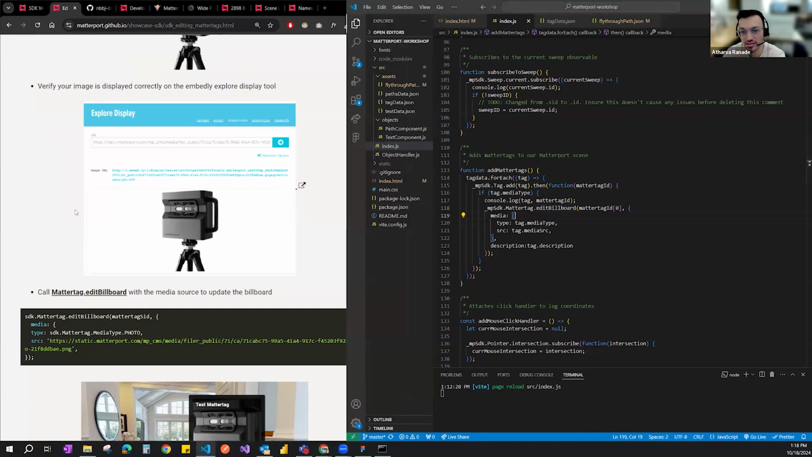So if we want to customize the tag, then we need to do the edit billboard. If you just add a tag, it will just create the tag with no information in it. Okay. Yeah. So just a plain tag, and the default tag from Matterport is I think white color. So it would just create a tag, which is the default tag.